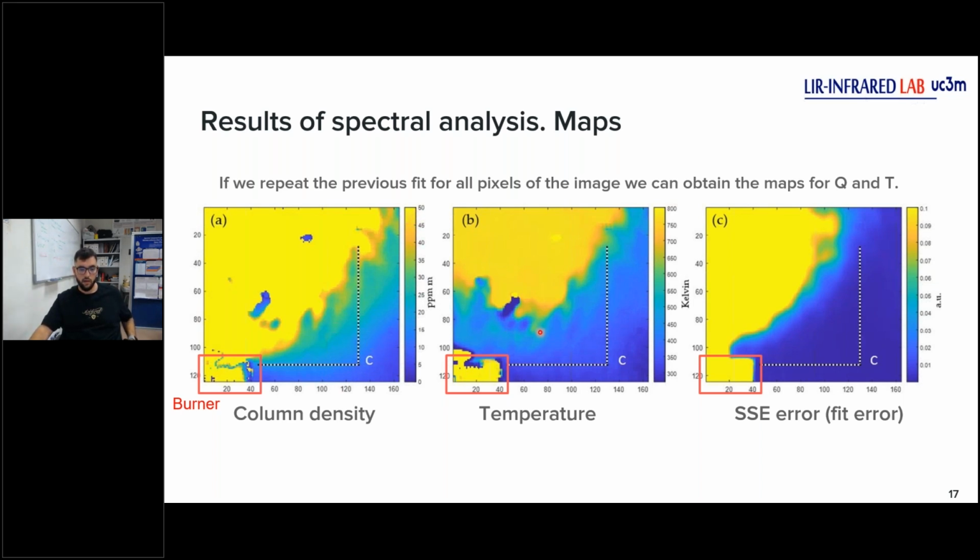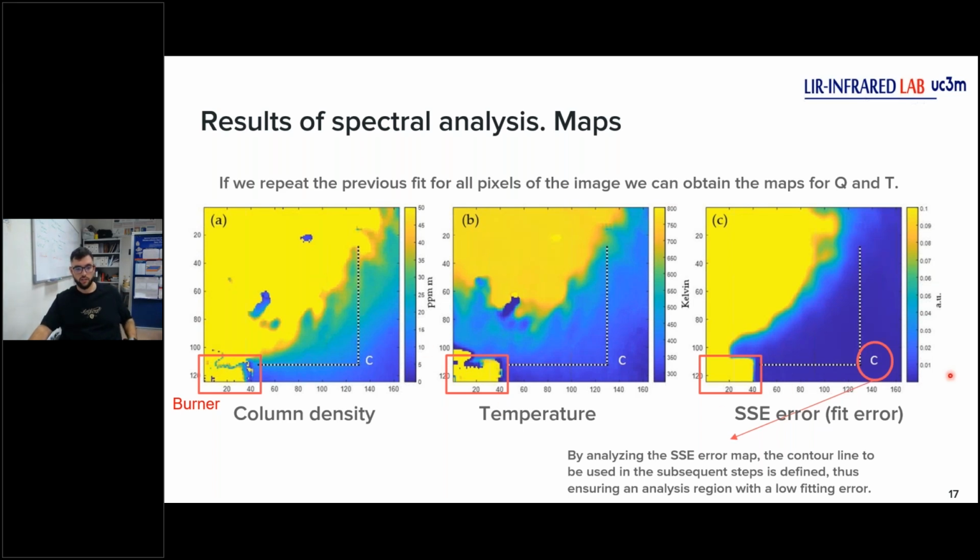Then for the temperature map, we have a good result because here we have low temperatures, since it's near the nozzle of the burner, and we get more low temperatures here. The last one, the fit error map, is very important. We can see high errors here, but it's not a problem because our region of interest is this one, and in this zone we get very good errors. With the errors and concentrations, we will define our control line.